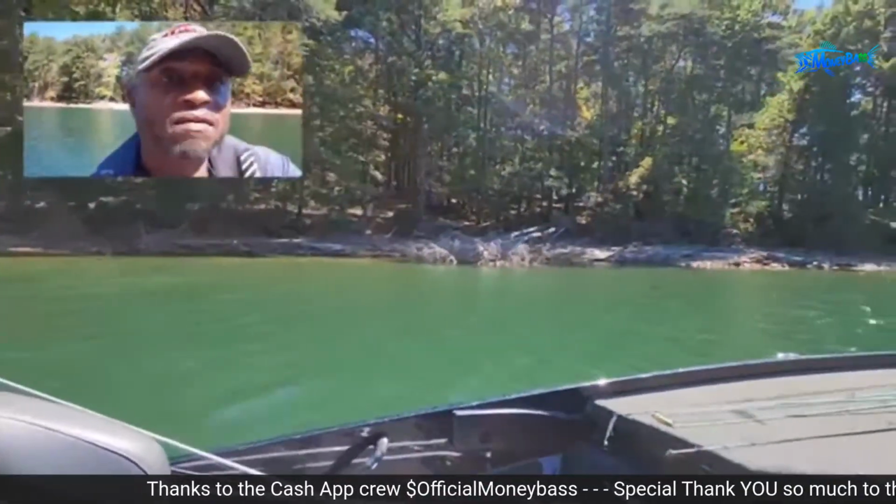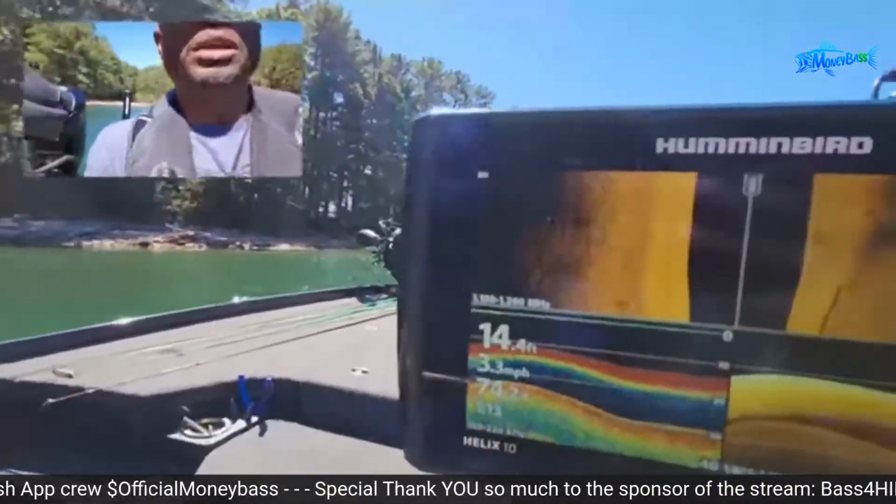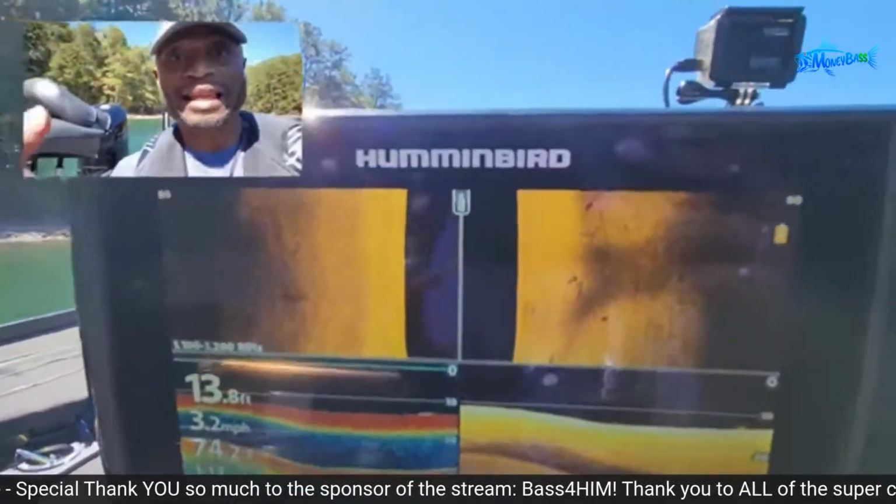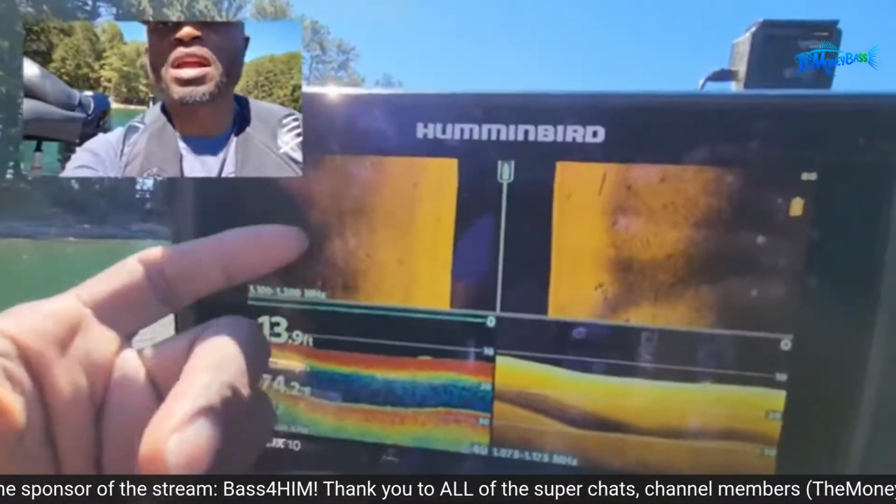Take a look at that, guys. There are some laydowns right there. And all I am doing is also at the same time, I'm looking to see what I can see with my eyes, and also looking to see what I see on my side scan. So you can see the rocks right here.